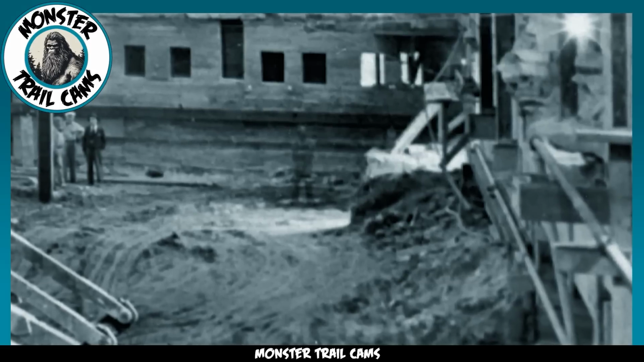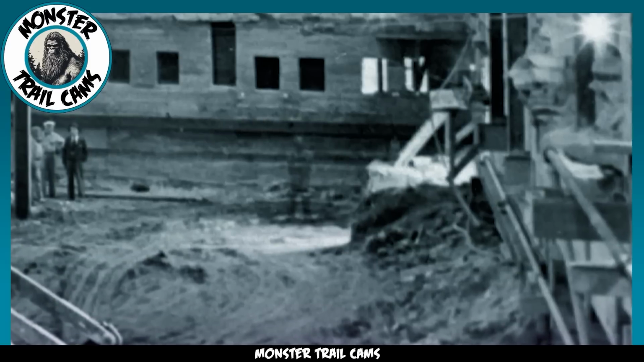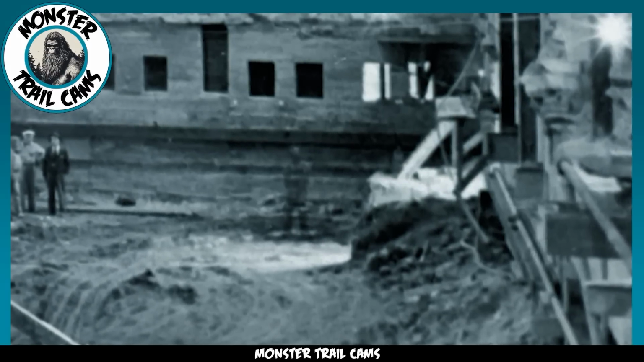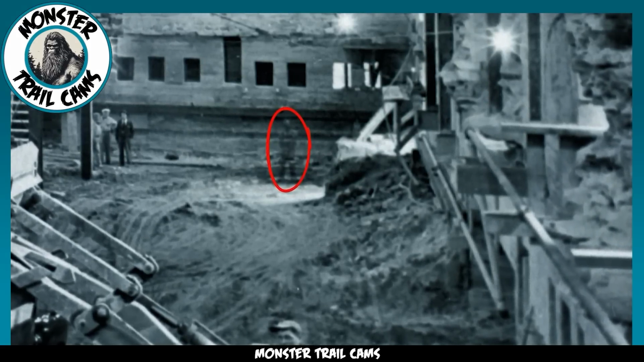This intriguing photograph was taken back in 1950 by Abby Rowe, who was a photographer for the National Park Service. The photo is in black and white and shows what looks like a ghostly figure of a human standing in the basement of the White House. The figure appears towards the back of an area that was under construction at the time. Now here's where it gets interesting.